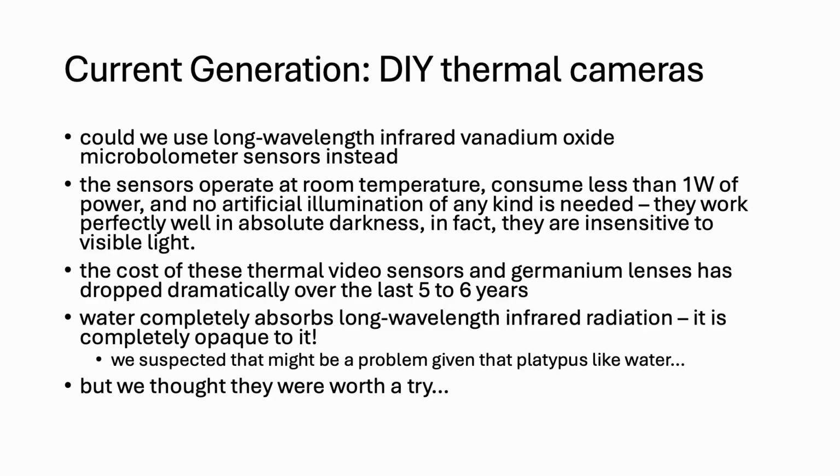So these sensors operate at room temperature. They don't need cryogenic cooling or anything exotic. They don't consume very much power, less than 1 watt, and they work in absolute darkness. They need no artificial illumination of any kind, not even infrared. And in fact, they're completely insensitive to visible light.